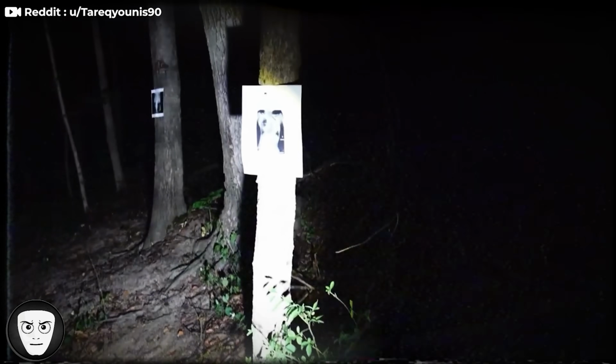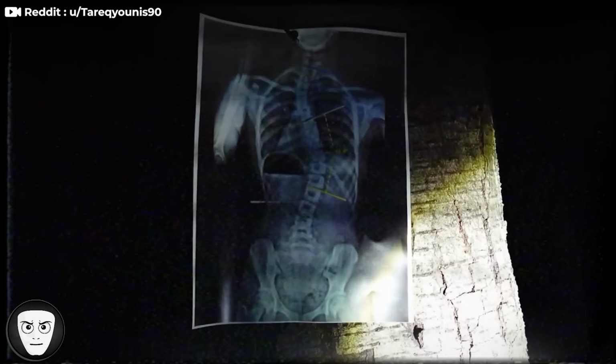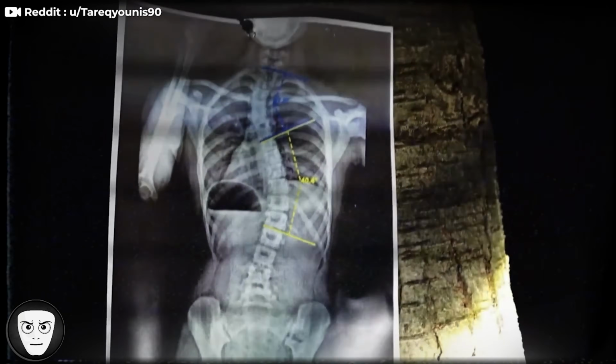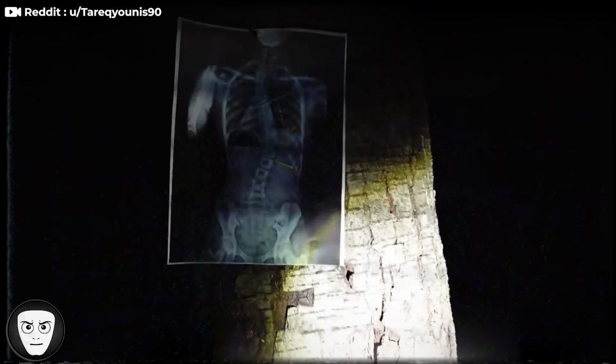Yeah, it's just a bunch of pictures of spine. I had scoliosis when I was younger. That right there, that's very sensitive information. It's protected by the hip. It is, I know. And how the hell did he get that? I don't even know if that's me or not.